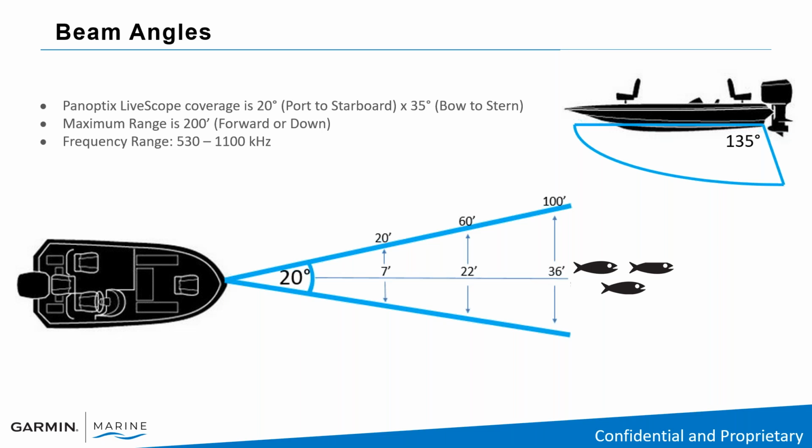Frequency range. The frequency range is 530 through 1100 kilohertz. All these frequencies are bursting every second. Because you have that high frequency range, the higher the frequency, the shallower the penetration into the water. That's why the maximum range is 200 feet in fresh water. But really, I don't expect my LiveScope to see more than 70 feet in the water.